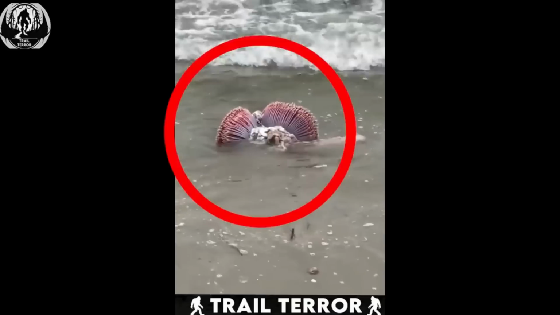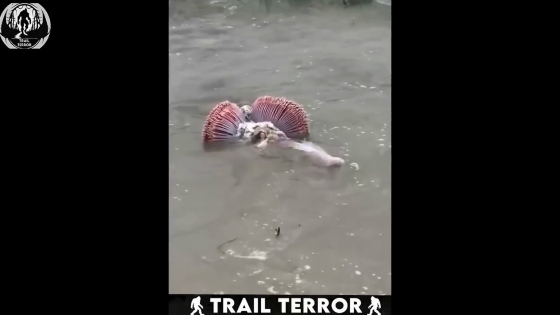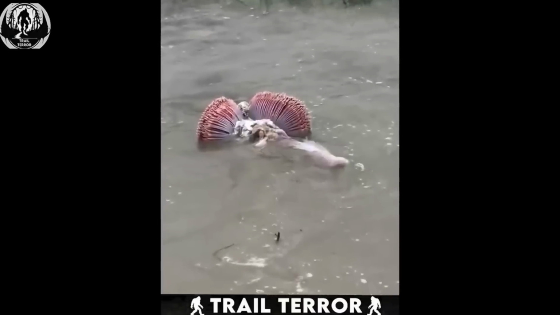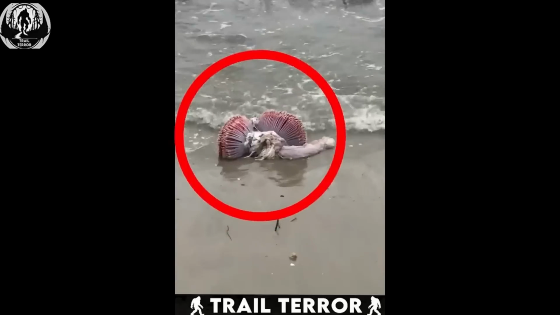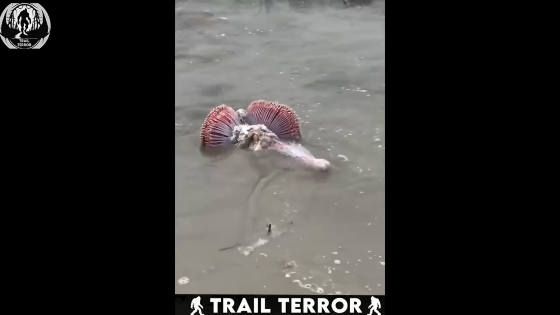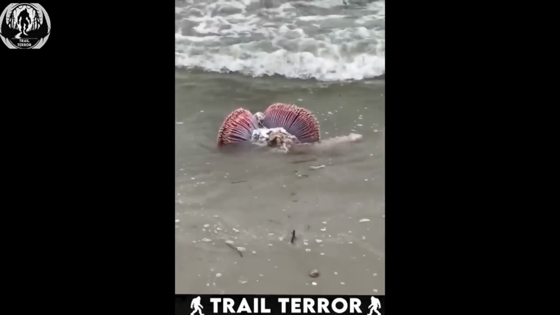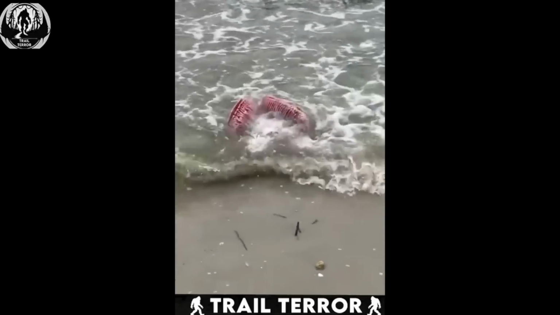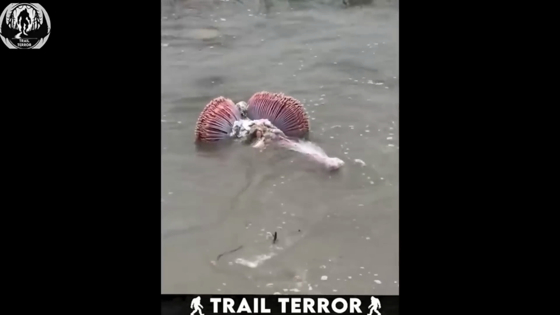This creature defies conventional classification. Its features are so alien that discerning its mouth or fins becomes a challenge. Even the onlookers at the beach were confused, wary of touching it lest it prove poisonous. Despite extensive research, the details of this creature remain elusive. If anyone has insights into its identity, please share them in the comments below.